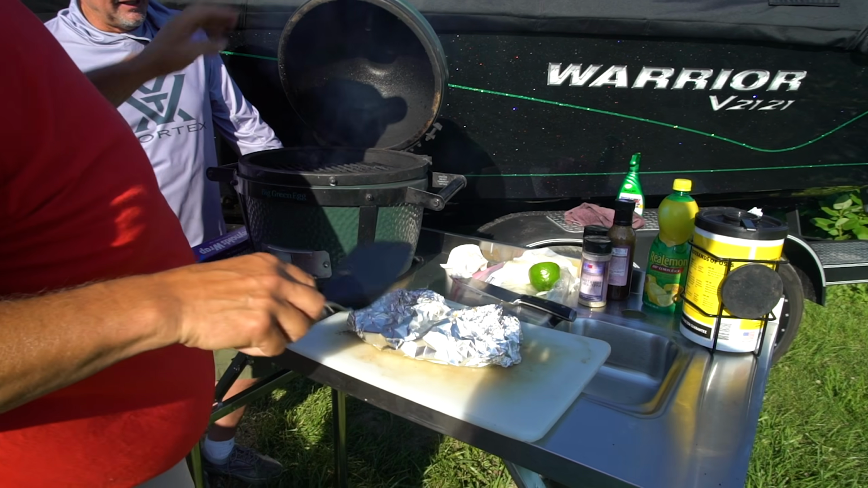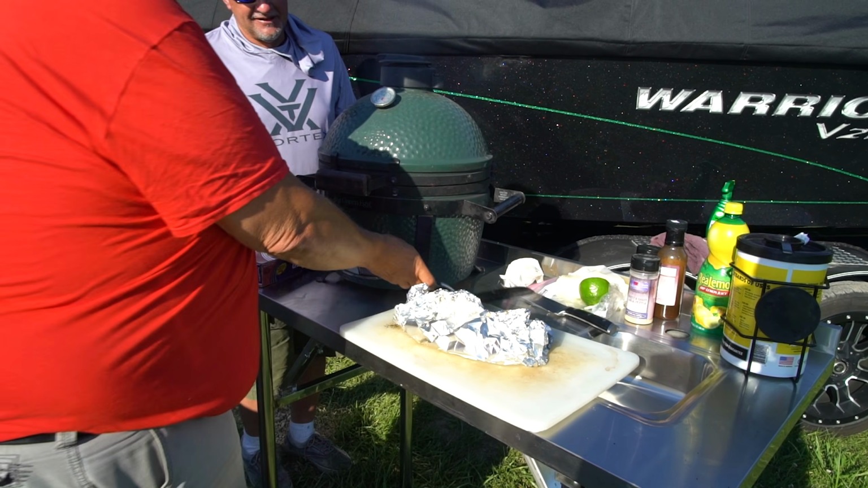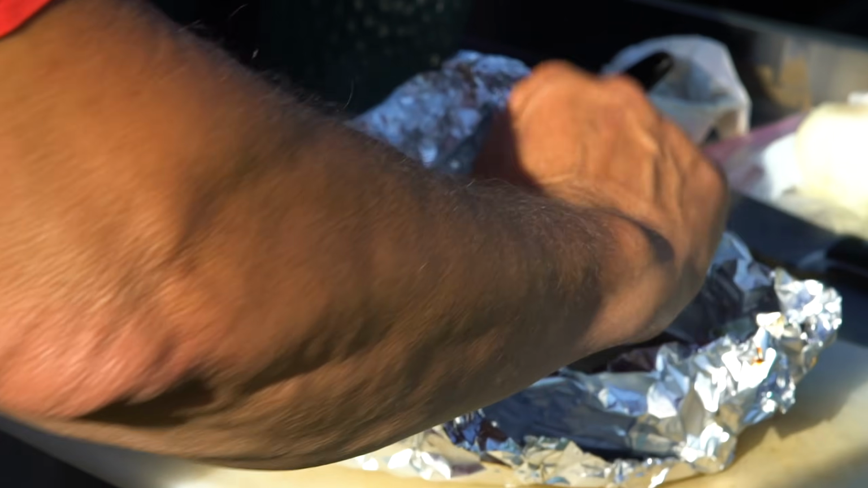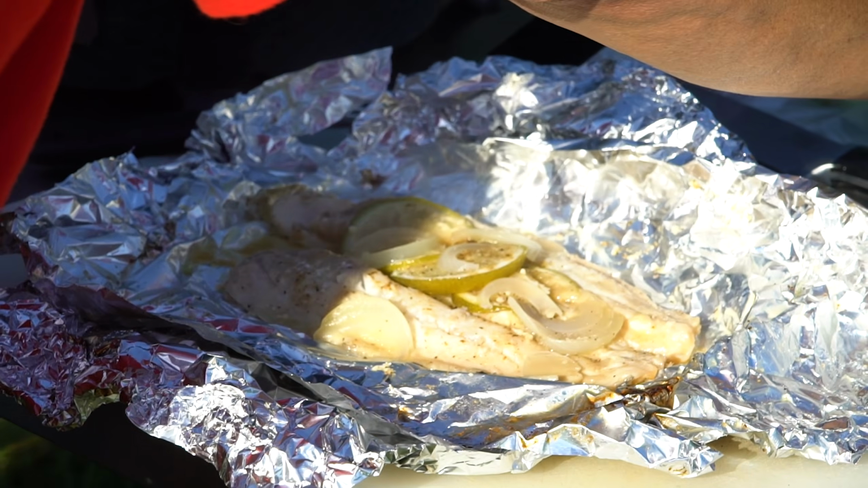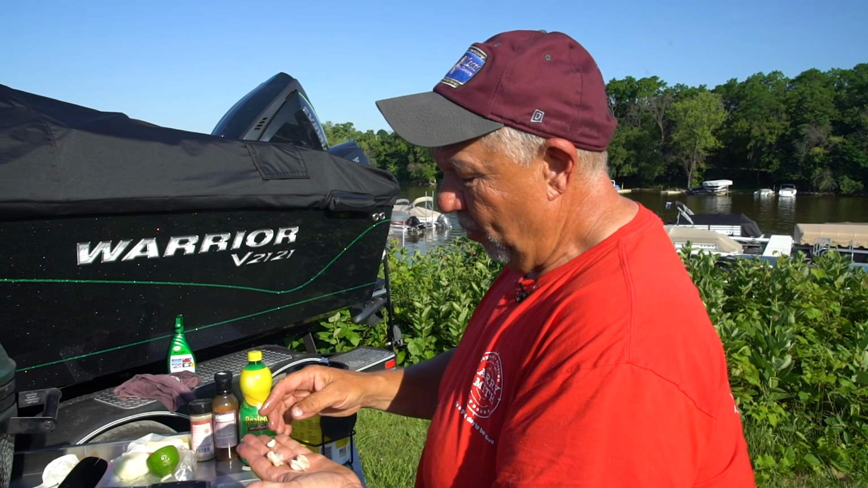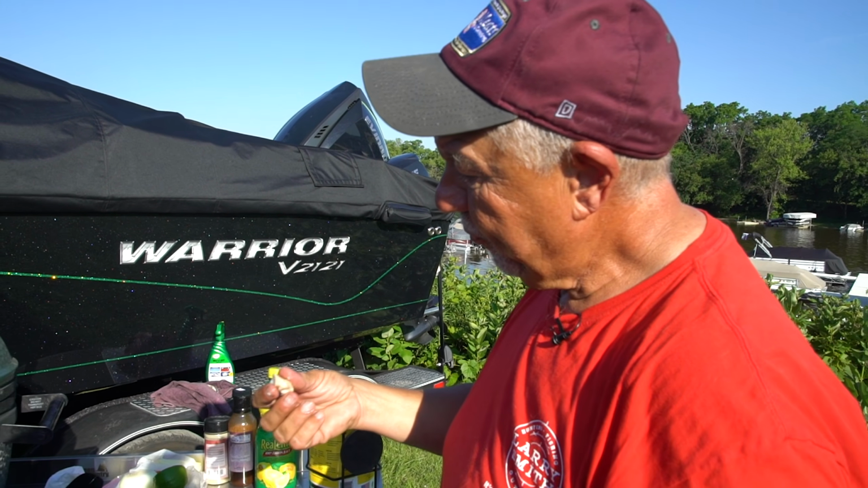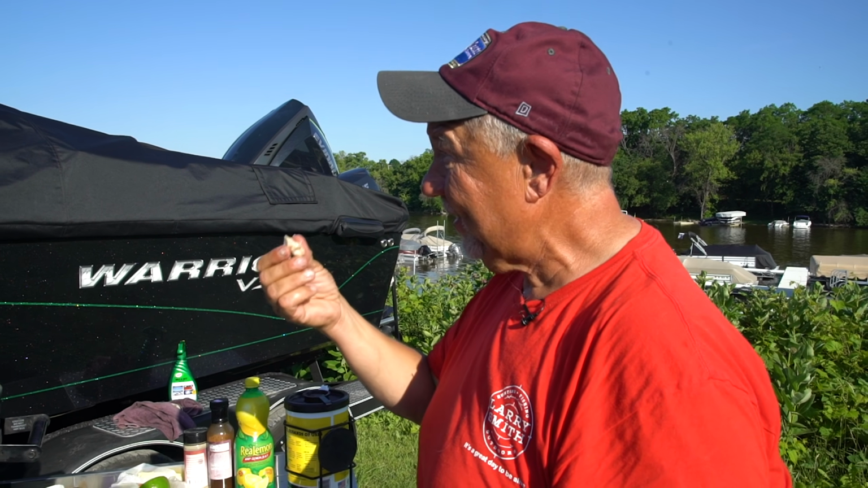Ooh, that thing's hot. She's a little hot there, son. All right, what you want to see is open it up and steam coming out of it and bubbling. Oh, that looks awesome. Yeah, and it smells incredible. Ooh, see how flaky that is? Oh, that looks good. You can sure tell the wine in there. You can taste that rhubarb. Oh, yeah.